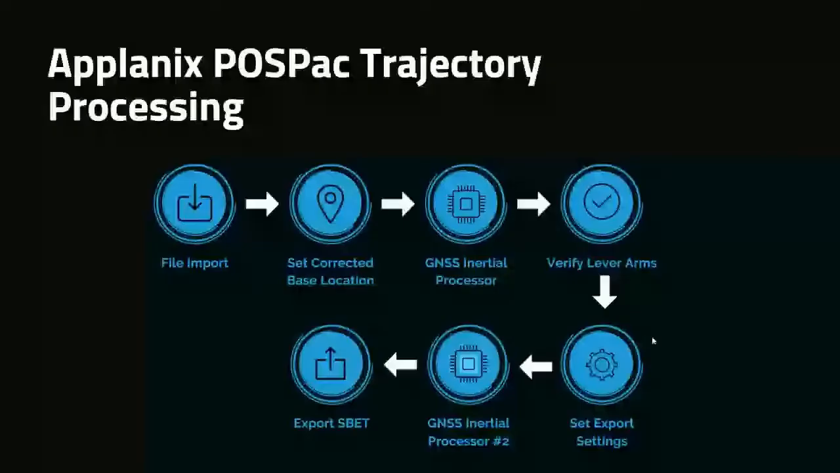Now what we're going to do is go quickly over the processing, and just to keep it interesting, we're just going to highlight the key points that everybody wants to know. The processing workflow is very streamlined. We essentially set our base location, verify our lever arms, and then export our SBET in between running the inertial processor front and back loop.